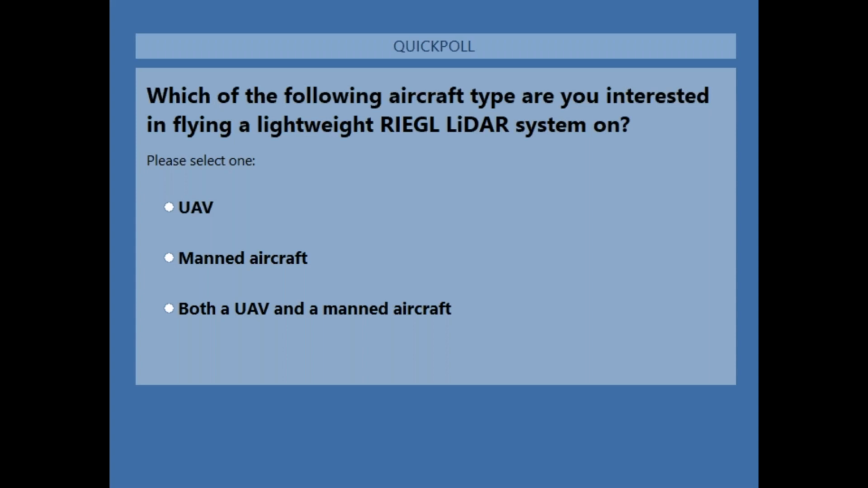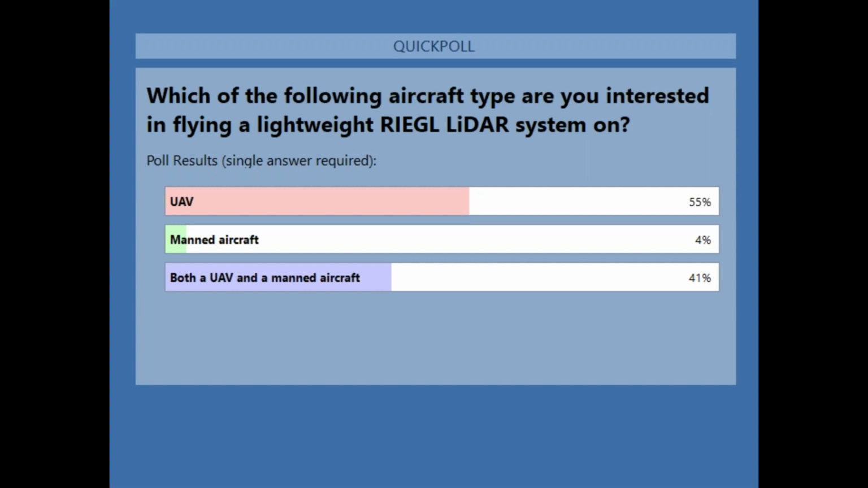In the meantime, I'm very much looking forward to what your response is for our first poll question. Stay tuned. And here we are with 55% looking to operate a UAV, 4% to operate a manned aircraft, and 41% of you are looking to operate a lightweight RIEGL LiDAR system on both the UAV and a manned aircraft.